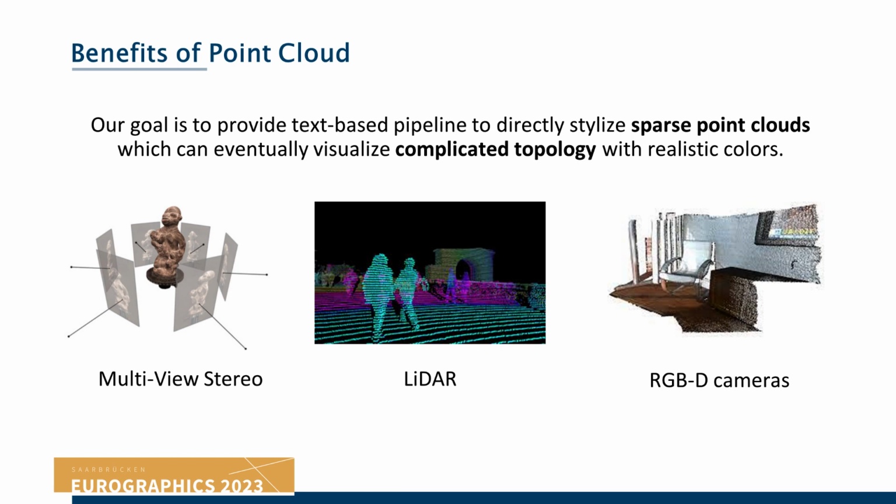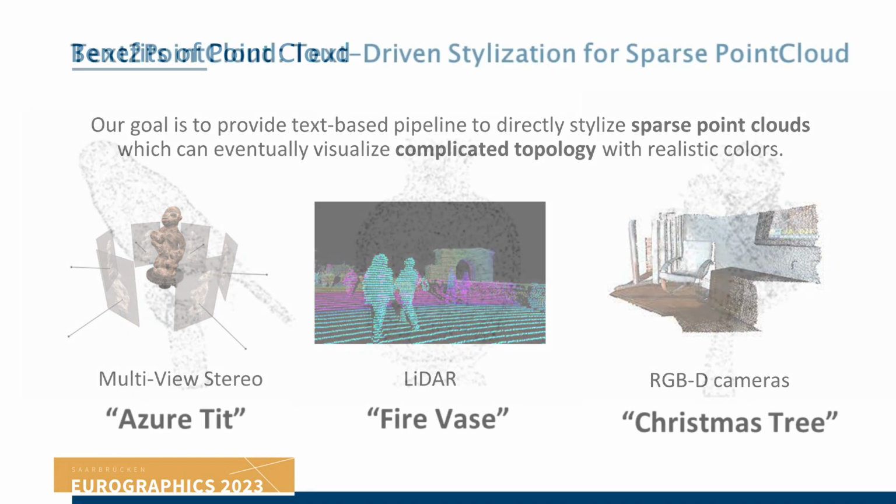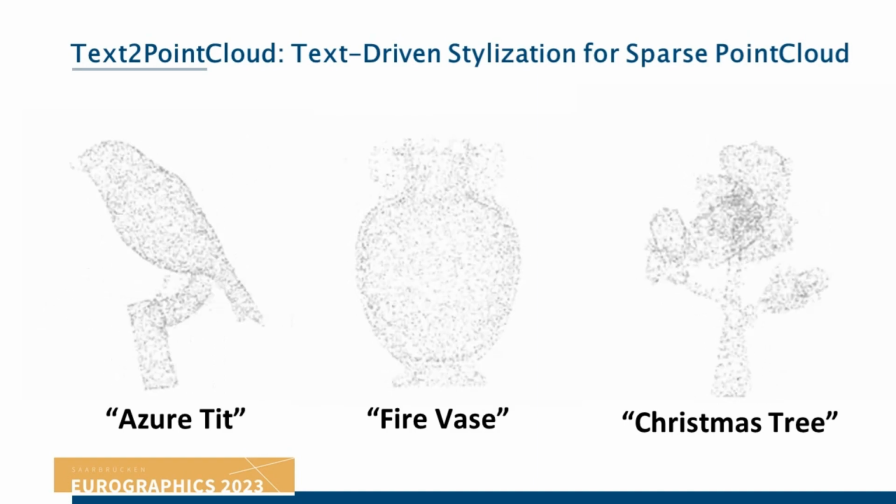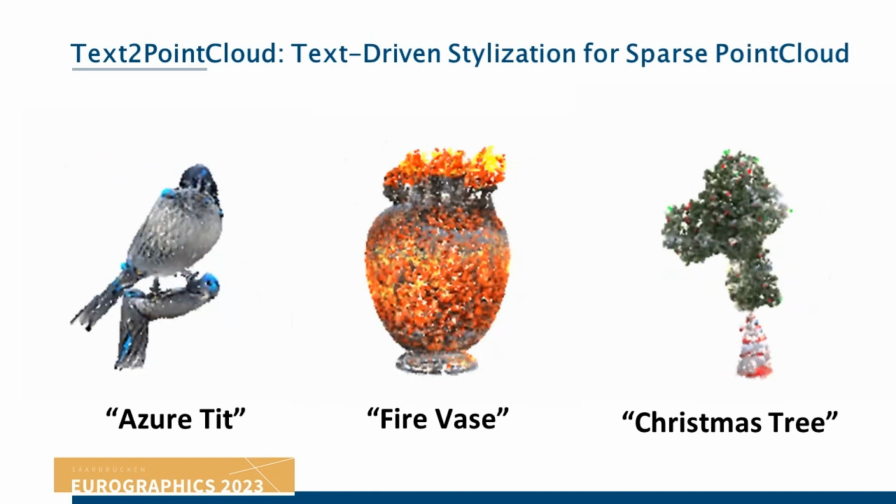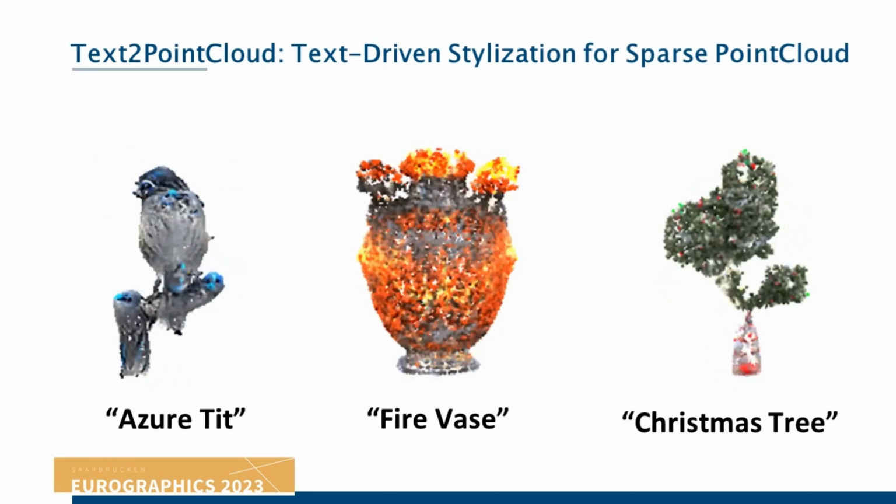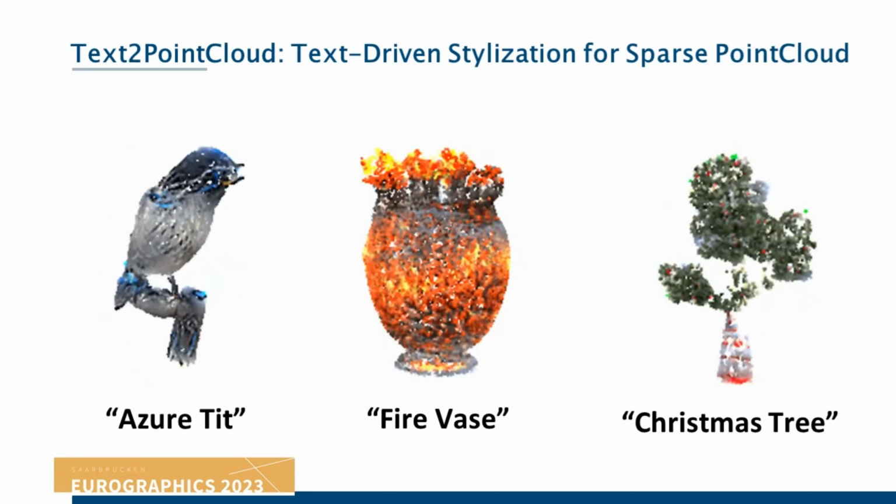Our goal is to provide a text-based pipeline to directly stylize point clouds which can eventually visualize complicated topology with realistic colors. Given an uncolored point cloud and a simple text description, our approach stylizes the 3D point cloud such that it can be rendered into colorful objects with fine-grained details.